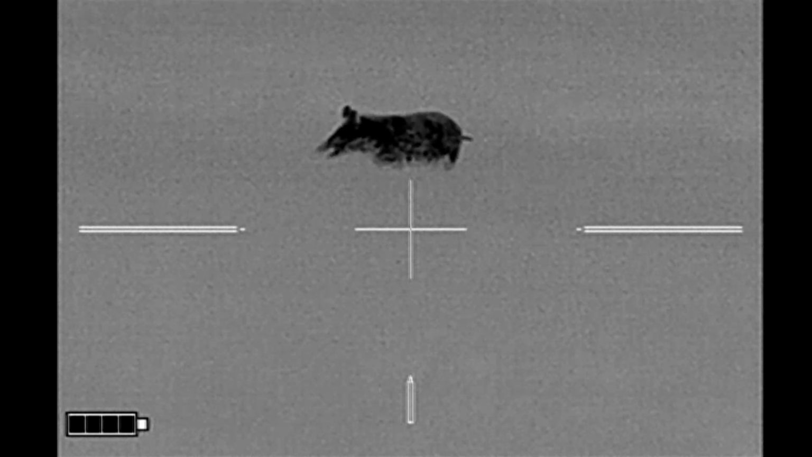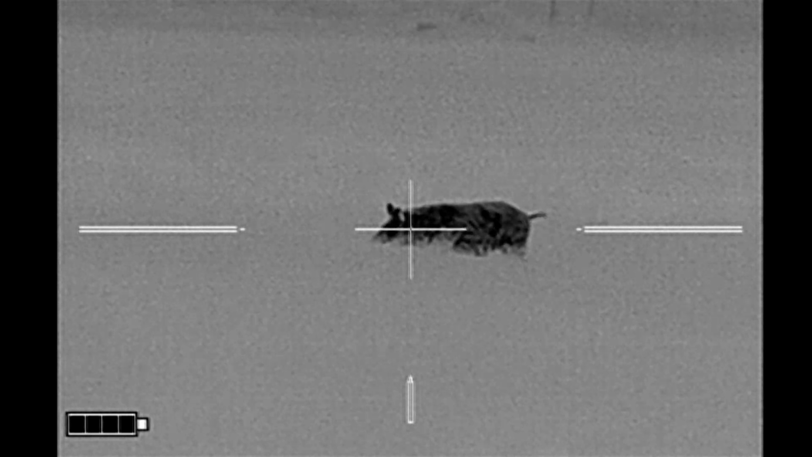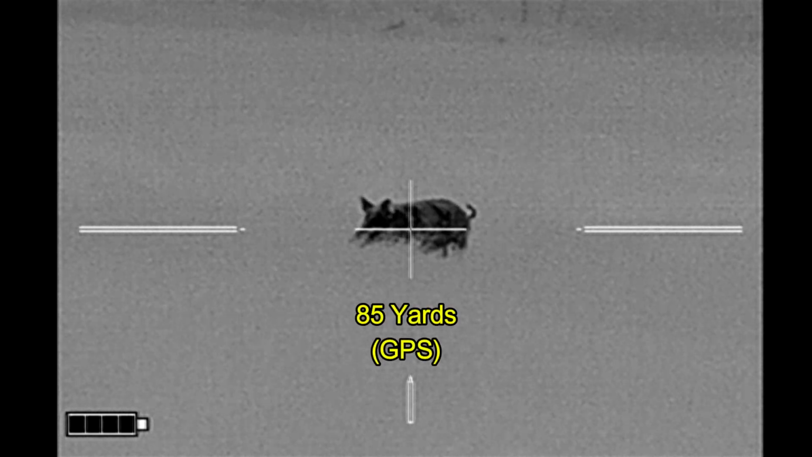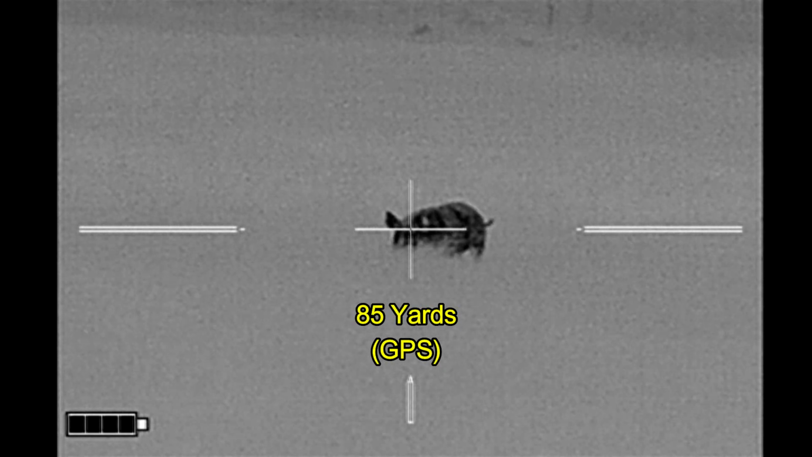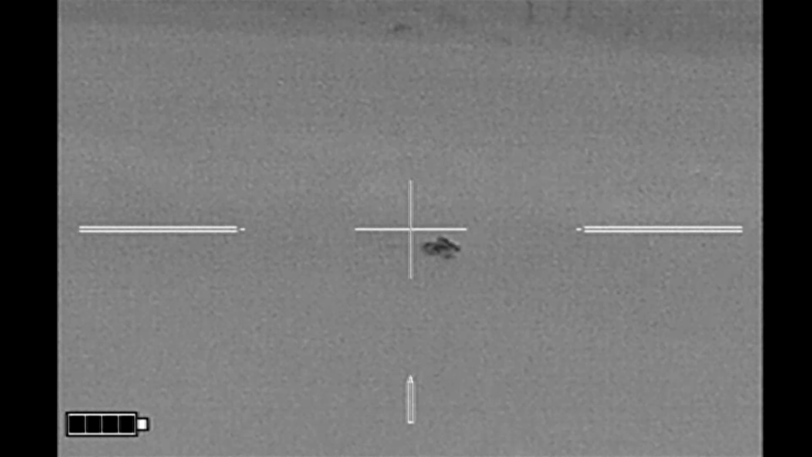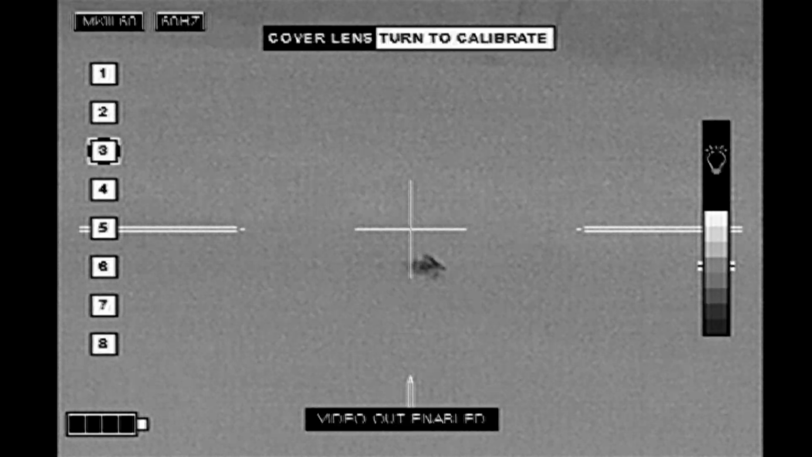Let me know when you're ready. No hurry. Mark's good to go, right, and I'm good to go. 3, 2, 1. 2 shots and 2 hits, and the hog goes right down.